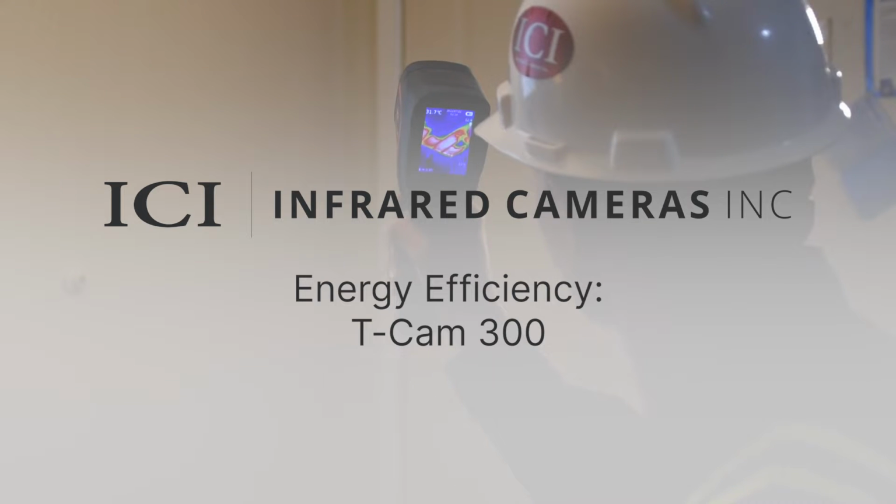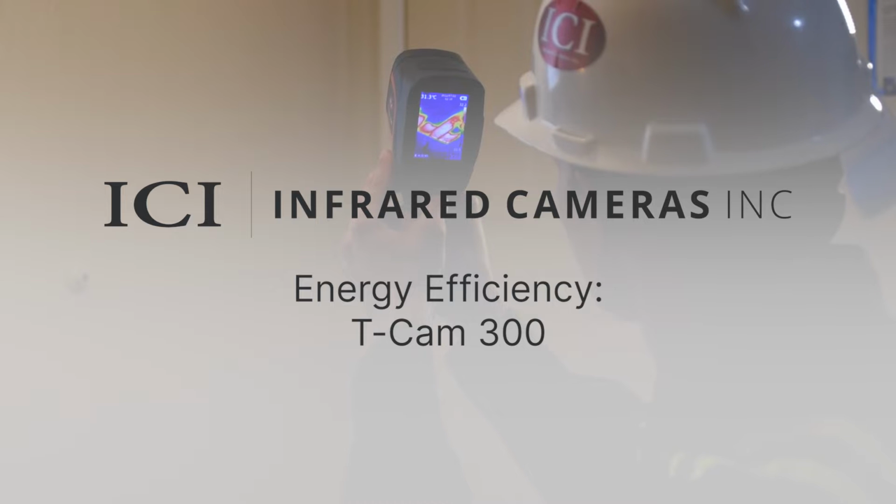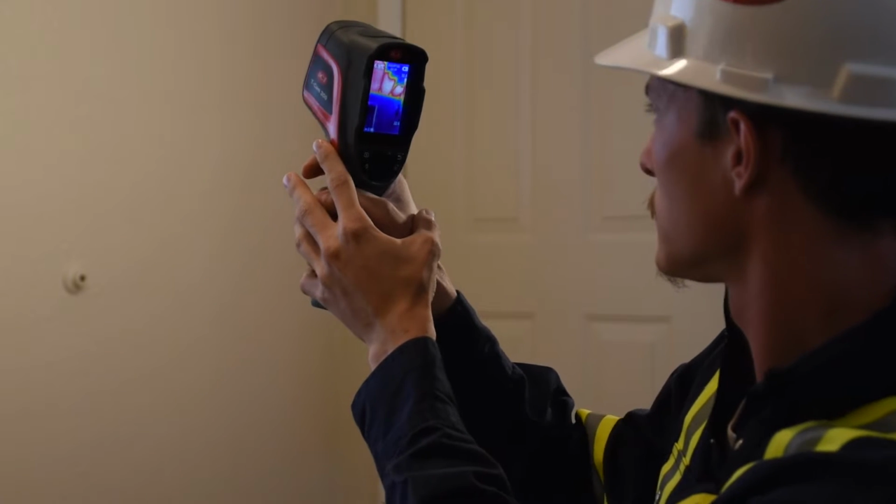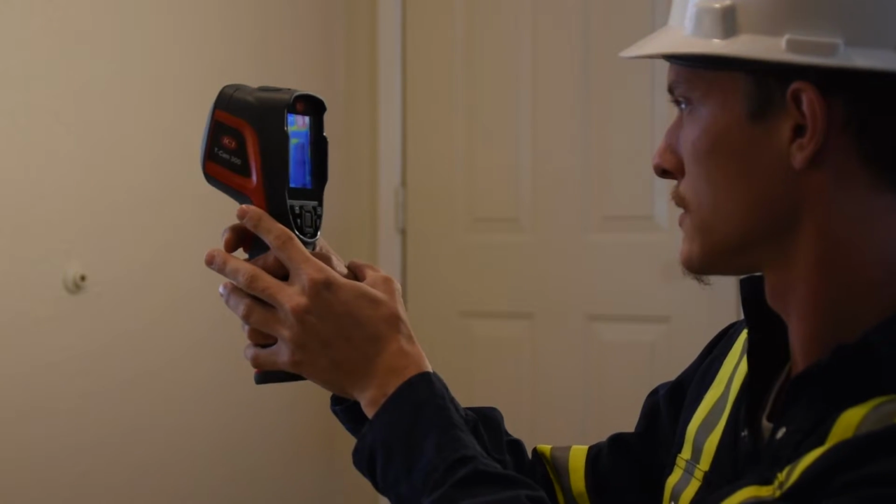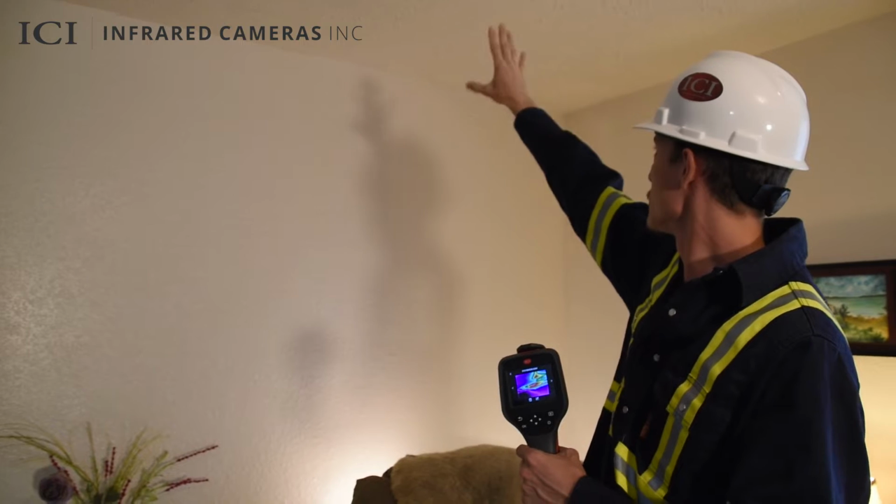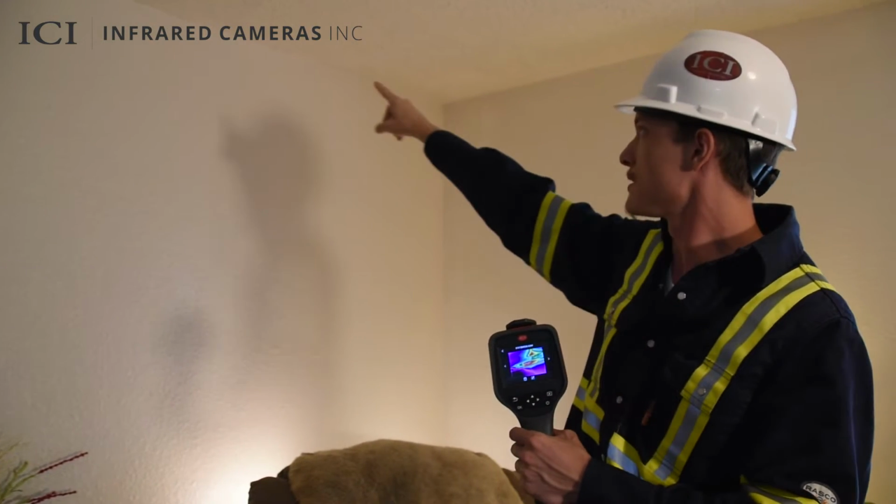ICI's TCAM 300 is a handheld thermal imaging solution designed to help users visualize and troubleshoot heating and cooling equipment and systems, as well as building envelopes to improve efficiency and reduce energy costs. The TCAM 300 assists users in locating missing, damaged, or inadequate insulation, unbalanced loads, or moisture intrusion.